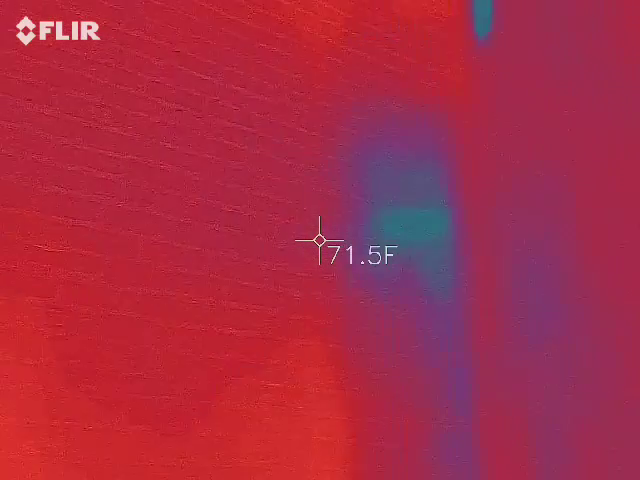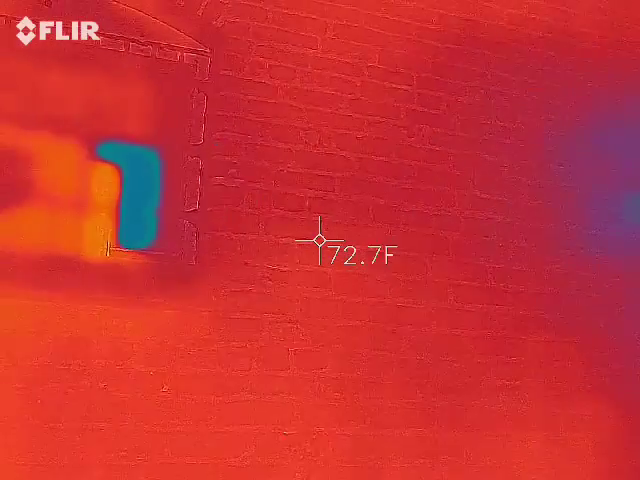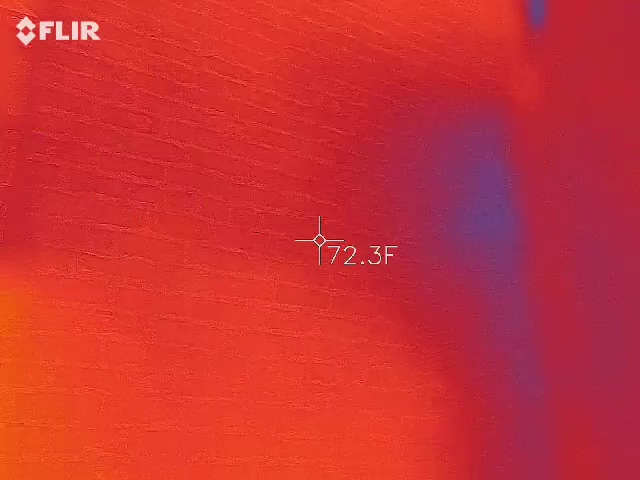Should I be using the little laser thing right now, or there's no laser right now? So as long as it's pointed down, you'll be fine.